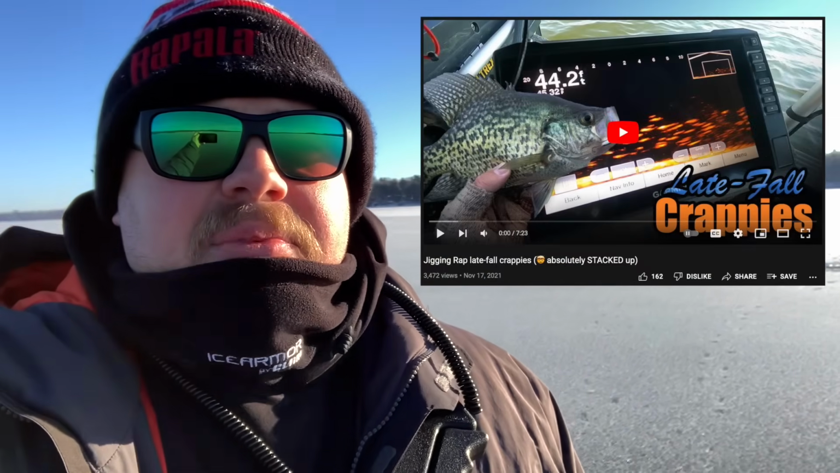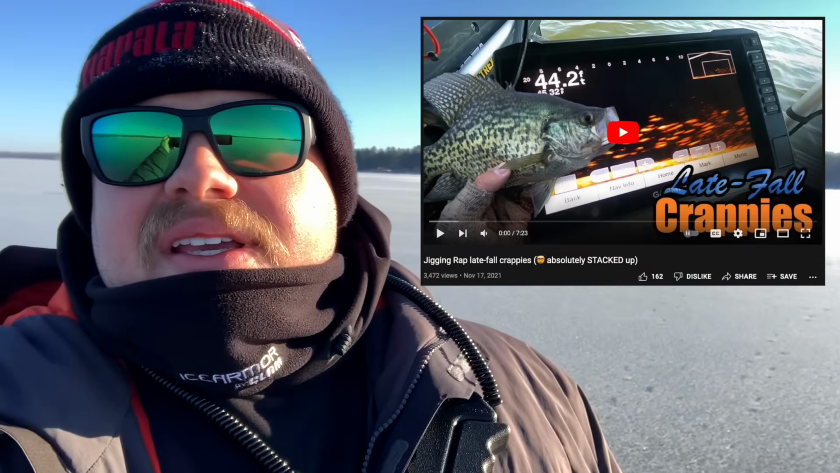But as you can see, we're on early ice. We got 3 up to 4 inches of good clear black ice, chasing crappies exactly where we left them late fall. In one of my last videos, jig and wrap late fall crappies, they're literally on the same waypoints, although now they're starting to slide up more towards the bottom edge of that break, and we're chasing them around. See if we can put a few topside.